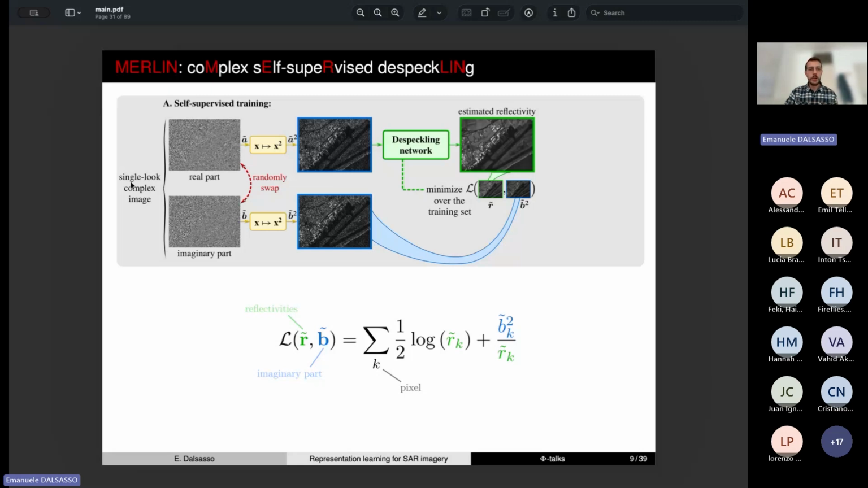And the model works in the following way. So it's a self-supervised training strategy. So in a way, it's independent of the despeckling network that you want to use. Its setup is very simple because you only need to take a single look complex image, isolate the real part and the imaginary part, and then you can feed one of the two into the model and use the other one to supervise the training.